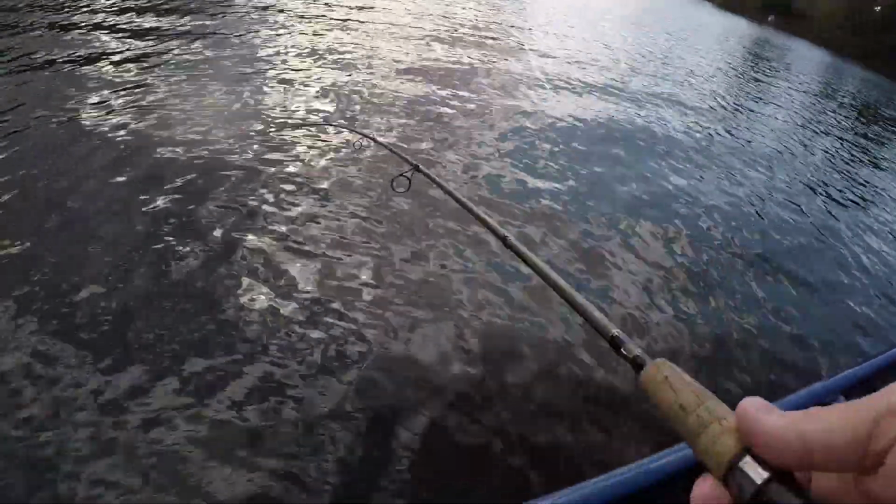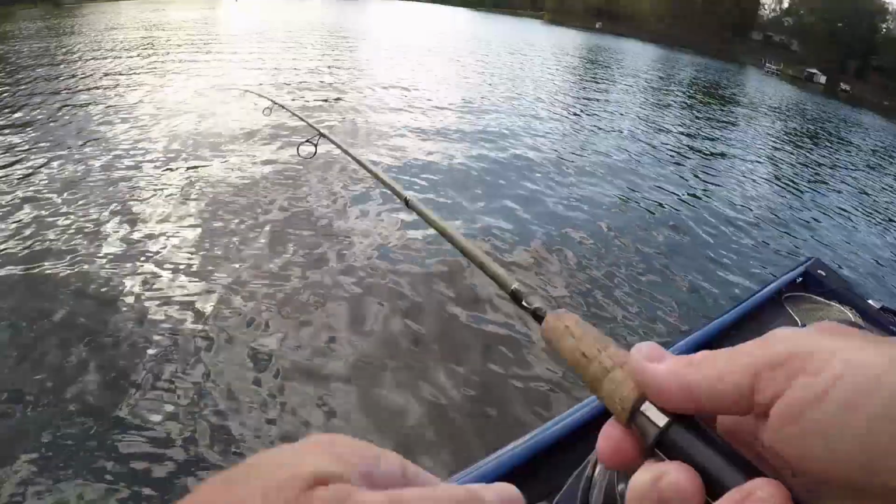Alright guys. This one acts like he's a little bit bigger. Yeah, it's a decent crappie. Let's hit spot lock, and we'll get back and get the net, guys. I've been laying the net. Oh, he ain't as big as that last one, guys.